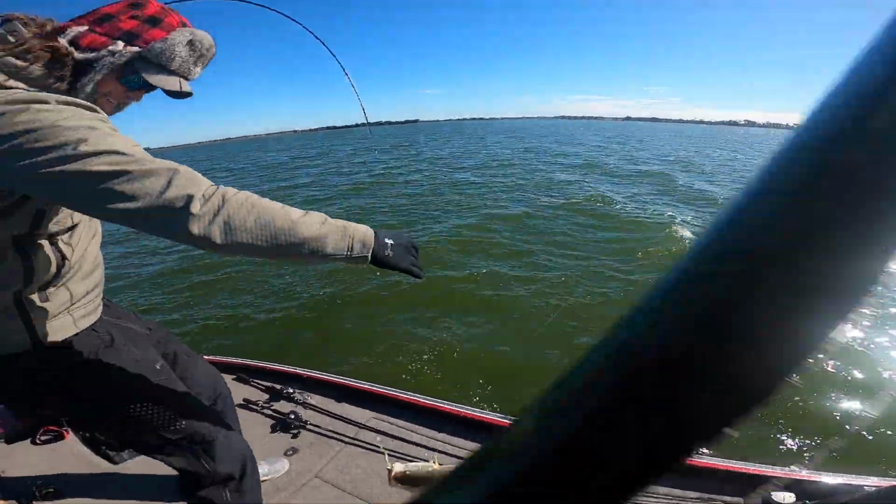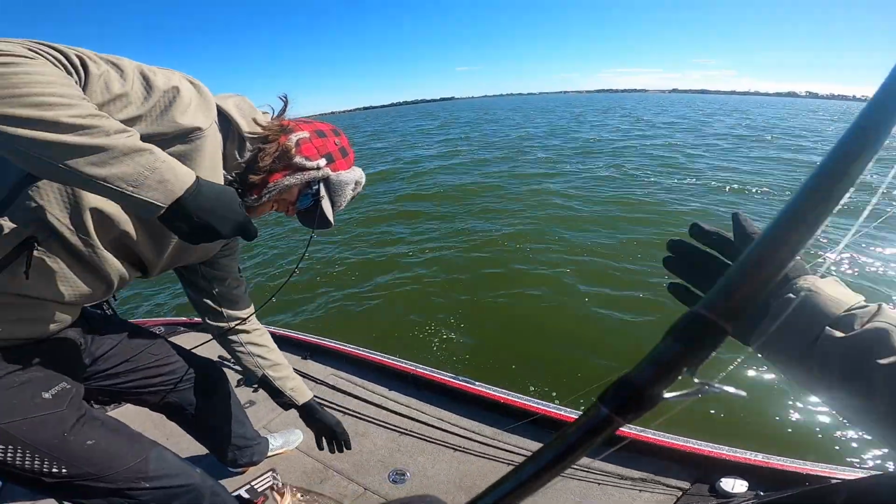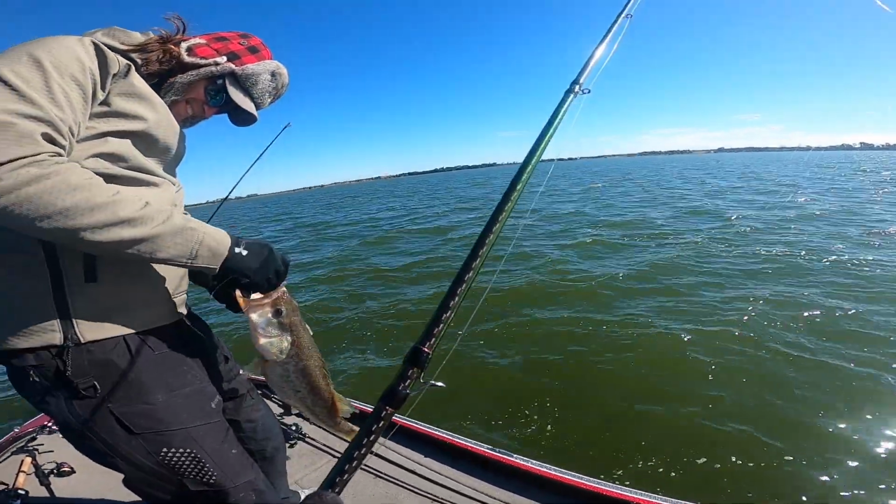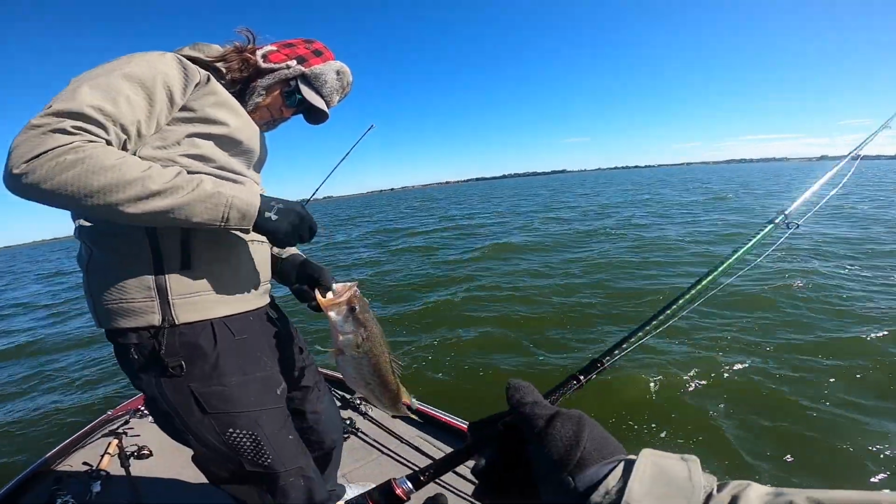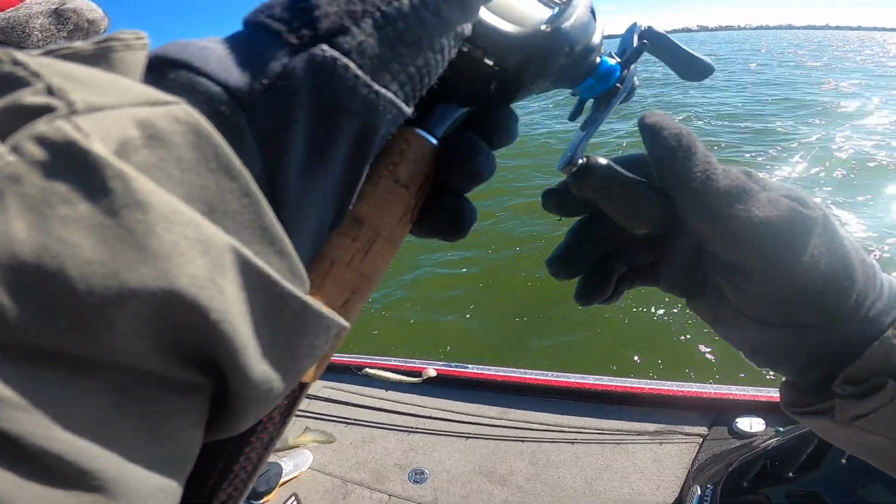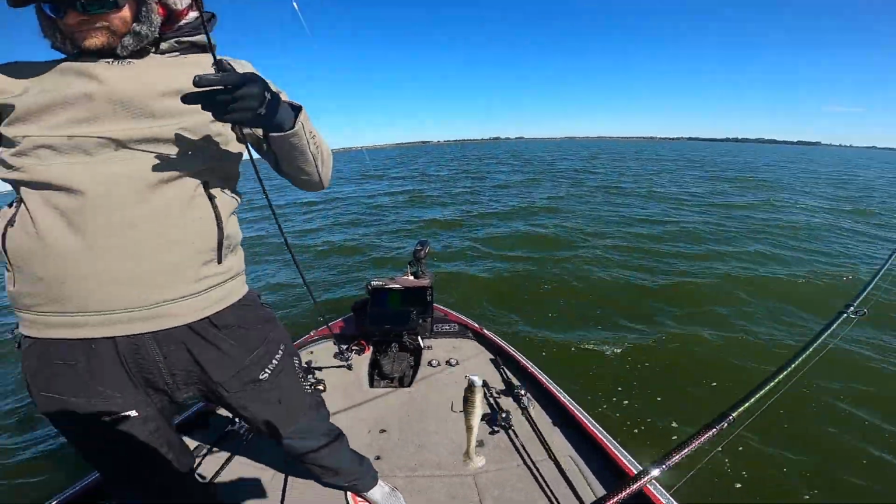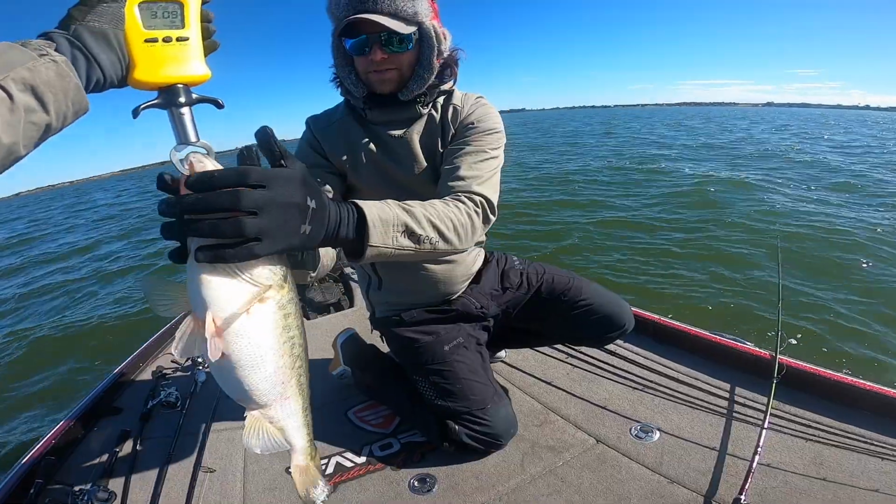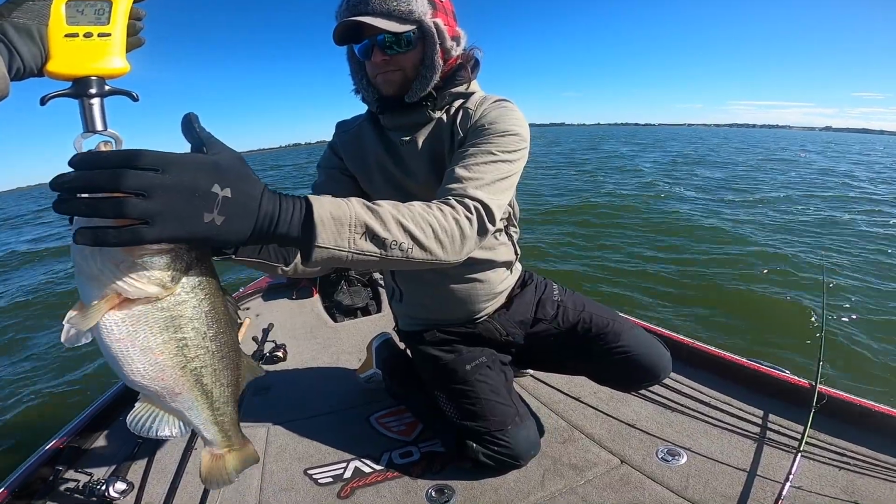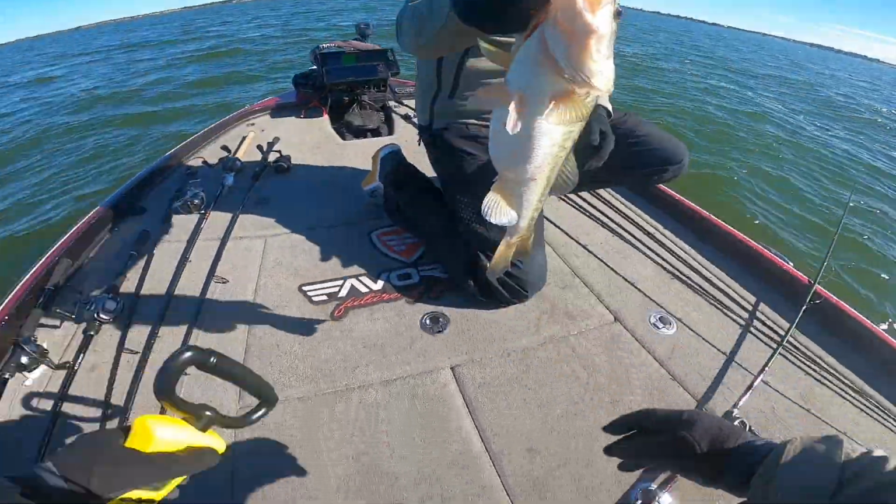Sorry. It's alright. I didn't know what to do. Hit it right at the boat. You see that? Yeah. Swimbait both again. I think we're front angled already. Here, I'll get the scale. Show it. 4.10. Sweet.